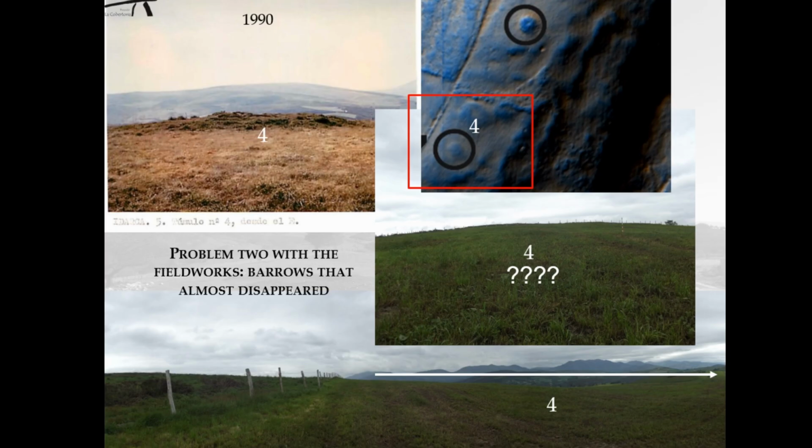Below, we will see that when LiDAR shows little information about the tumulus and its limits, this situation obviously affects the measures that we take with this tool. They are not so precise.